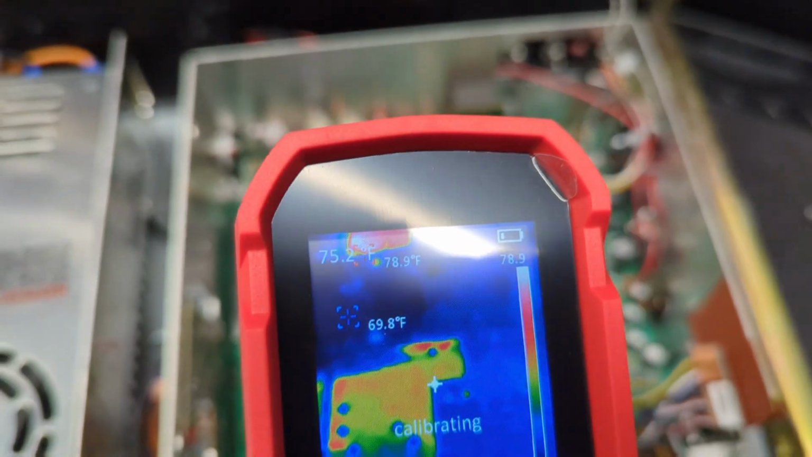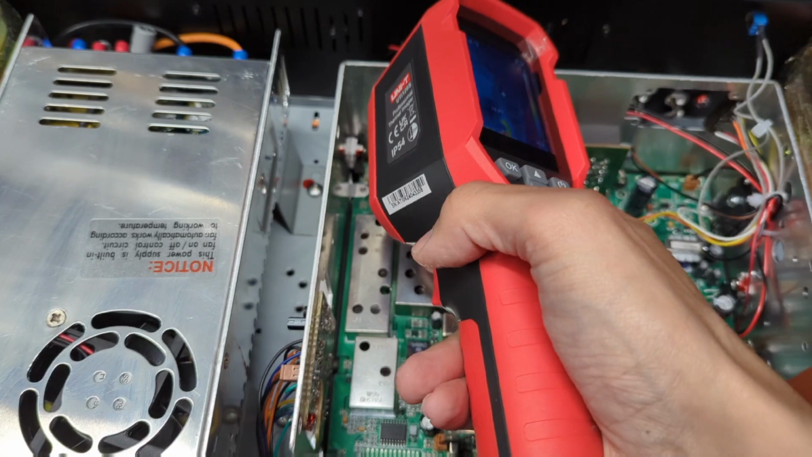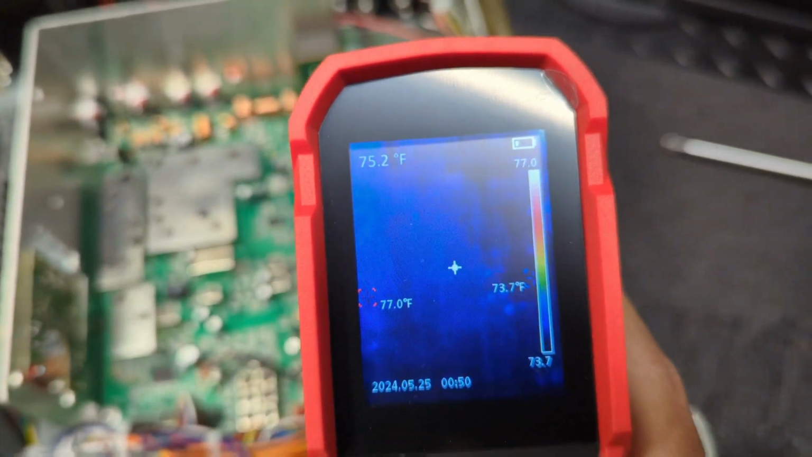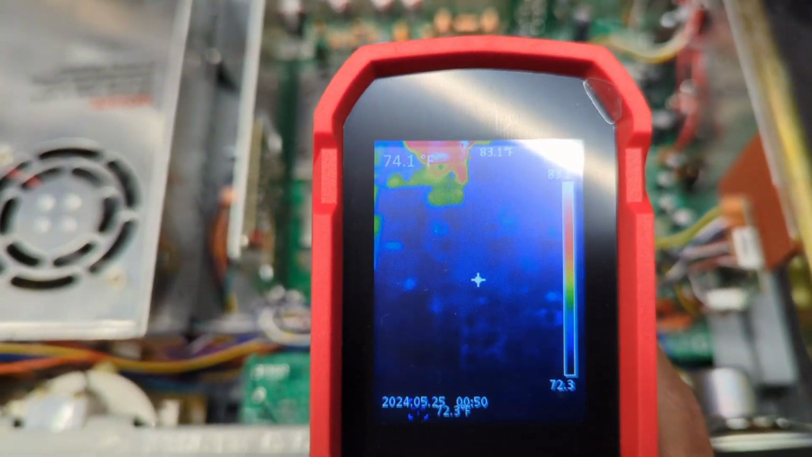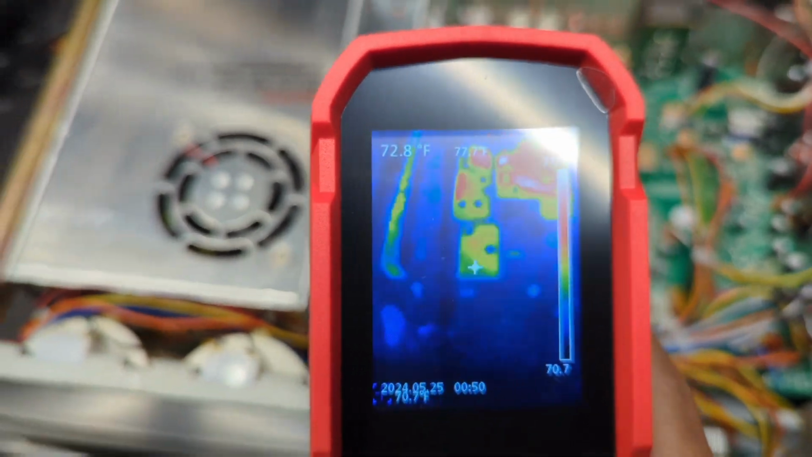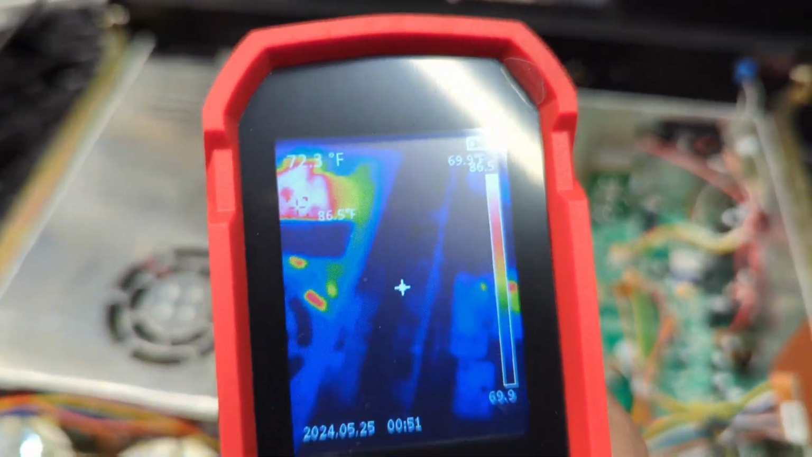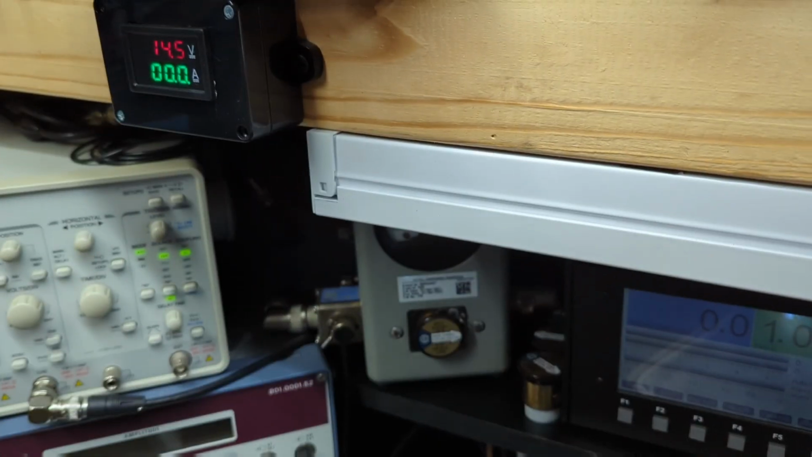We get a little bit of heat on the tops of here, but besides that, that's really it. The board is all cool. I'm just going around the board, you can see the caps. It's got pretty good definition to the image. Okay, so I'm going to turn it on. And at this point, I would normally be looking at my amp draw to see if that was going up.